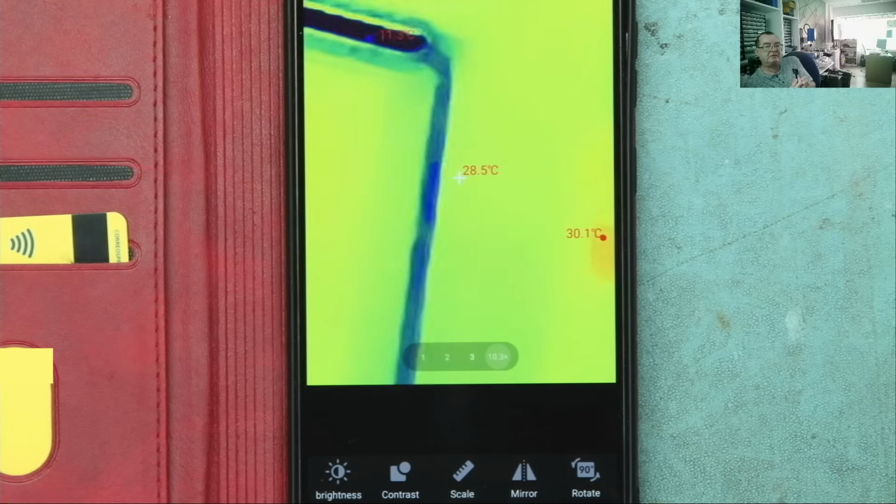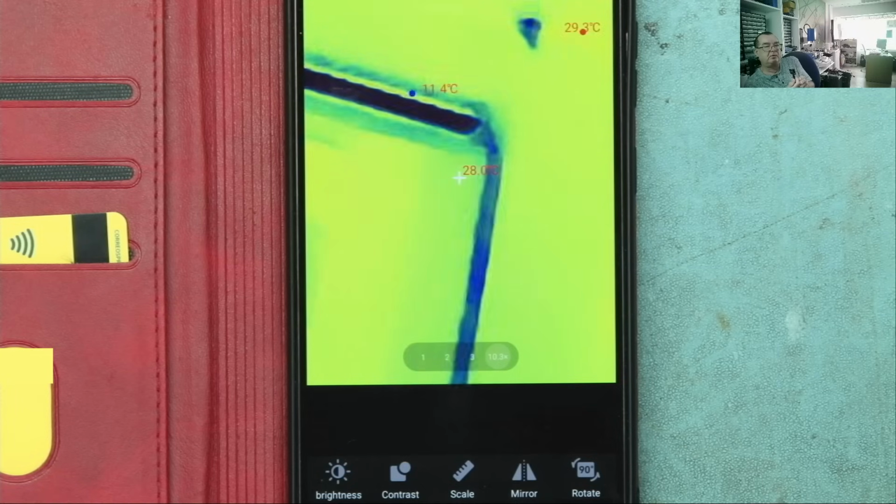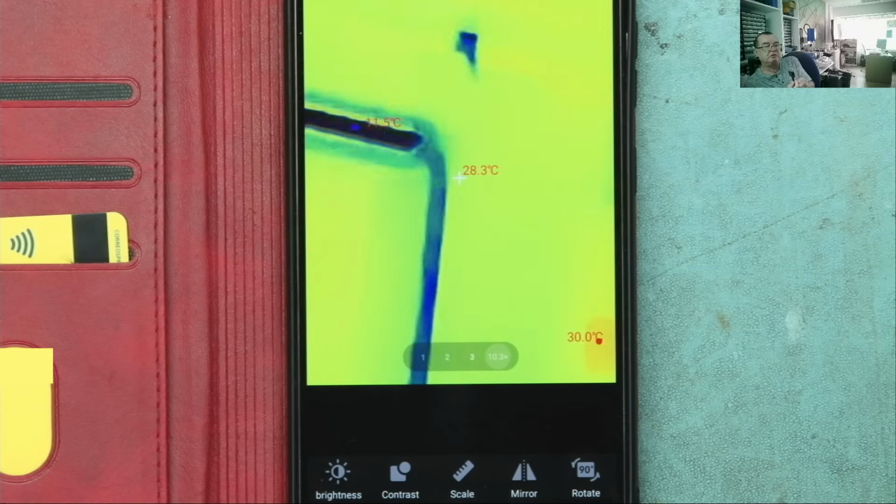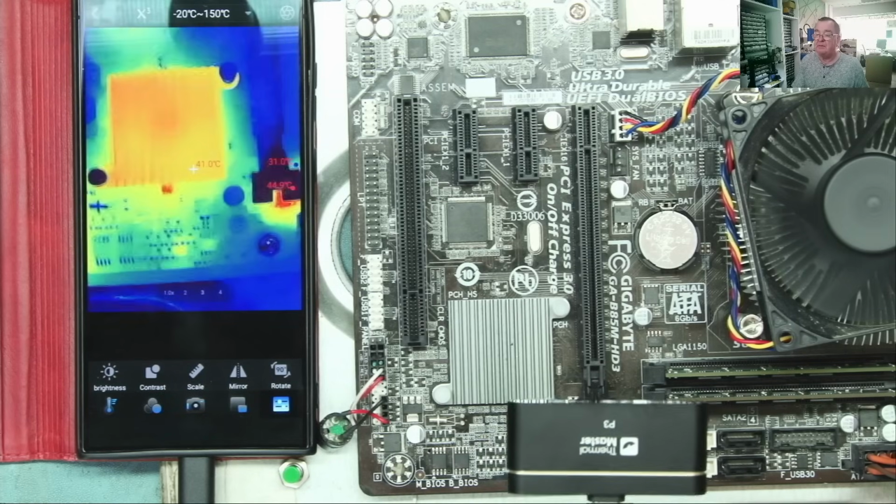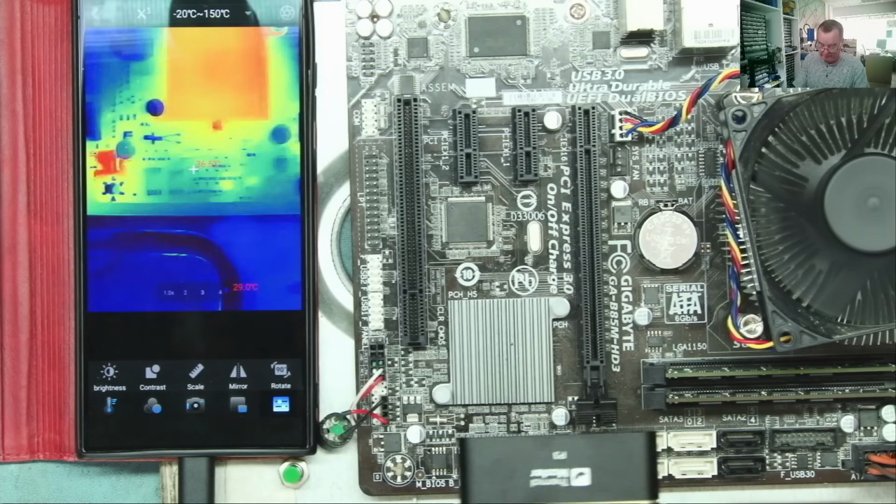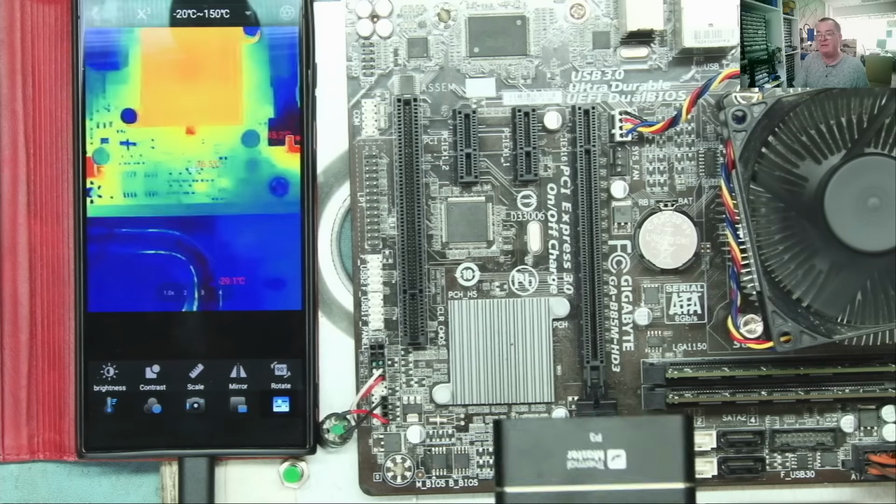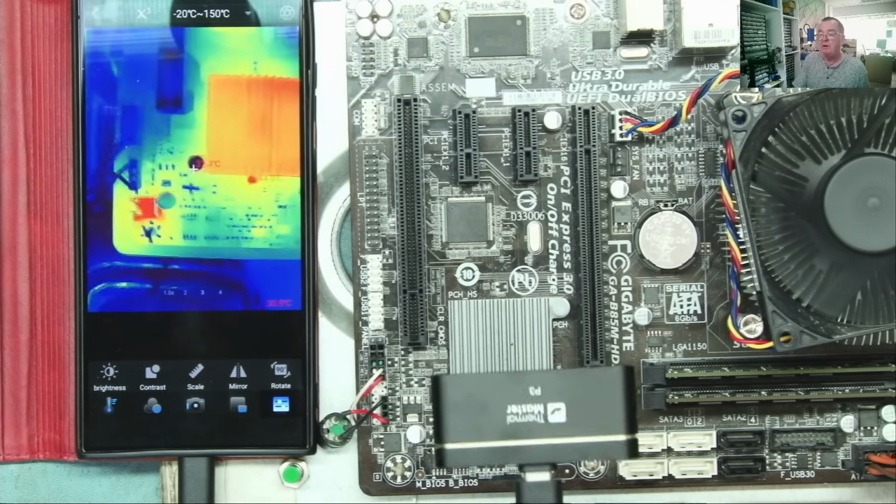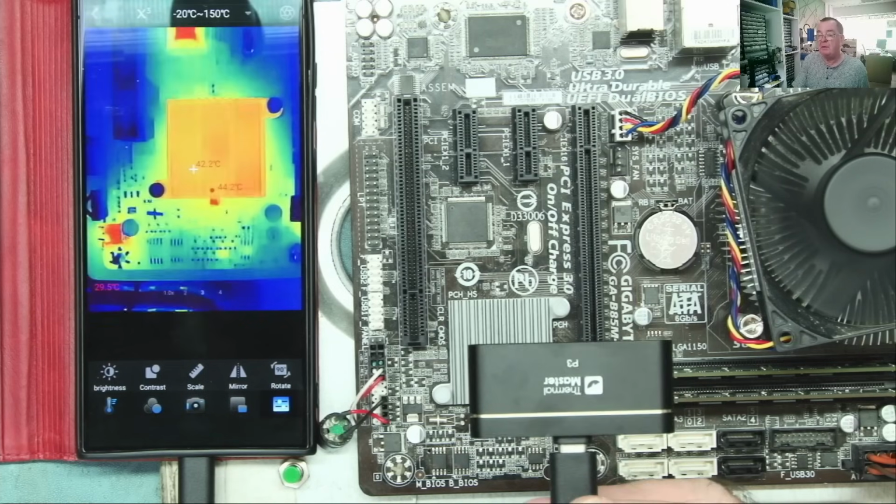Okay, let's try something very close up now. So I'll get a motherboard. Let's have a look at that and see how well this works on very close up items for PCB inspection. Okay, and there we have a motherboard which is powered up. I'm holding the camera about, let's say, 14-15 centimeters away from the board, and we can quite clearly see individual components on there.